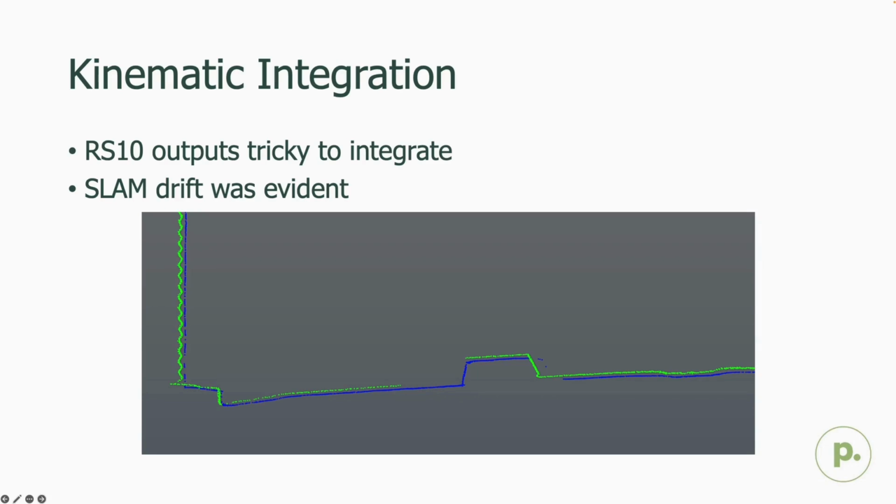So we weren't happy with it, and what we wanted to do from here is figure out a way to integrate these clouds to prevent us needing to go back out with a total station, which for almost 200 of these bike lane separators would have taken a very long time.